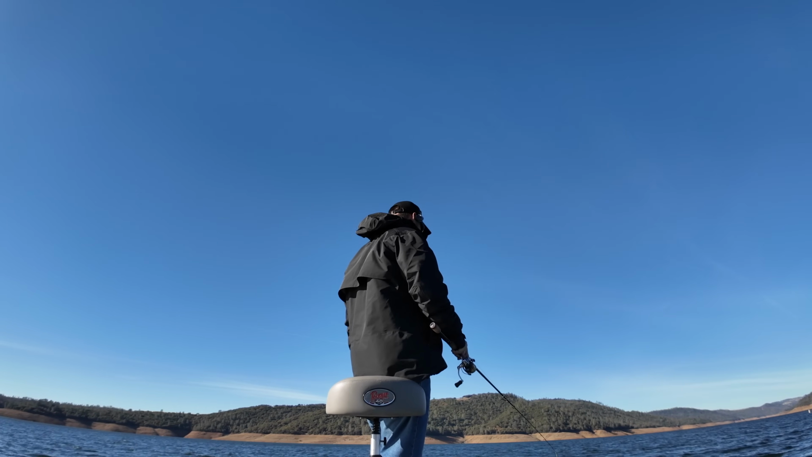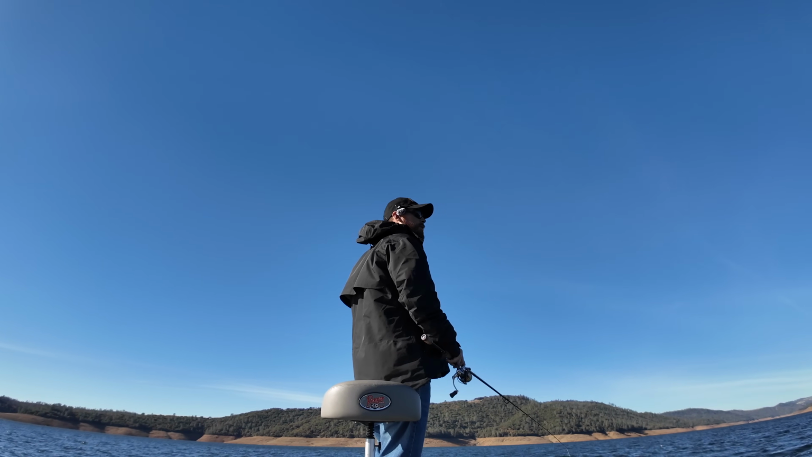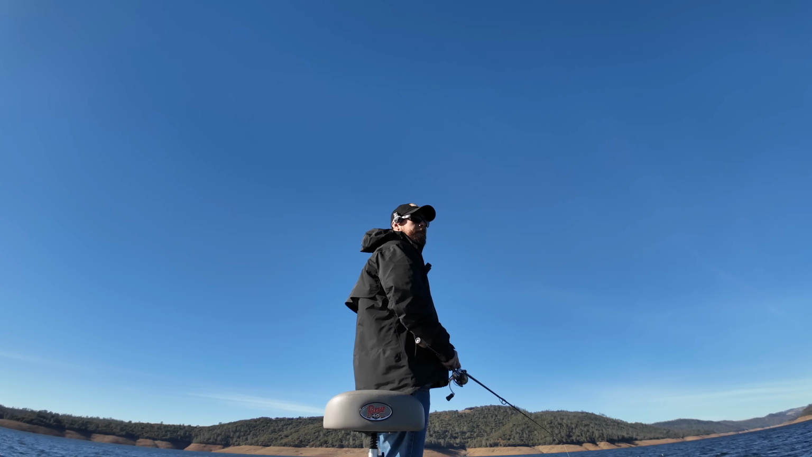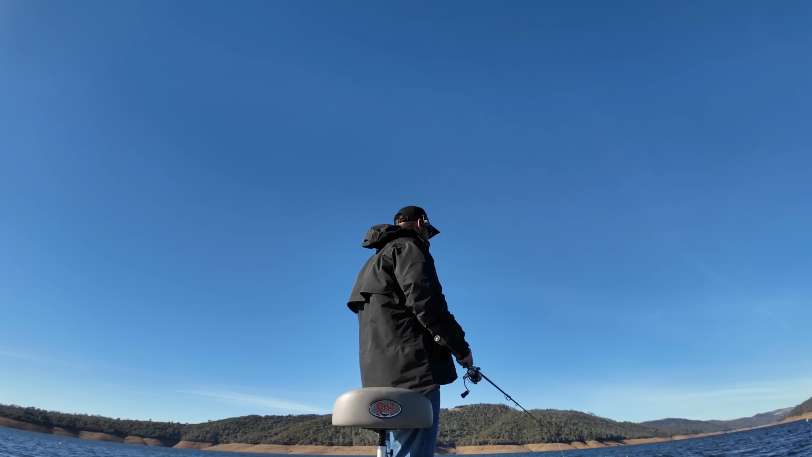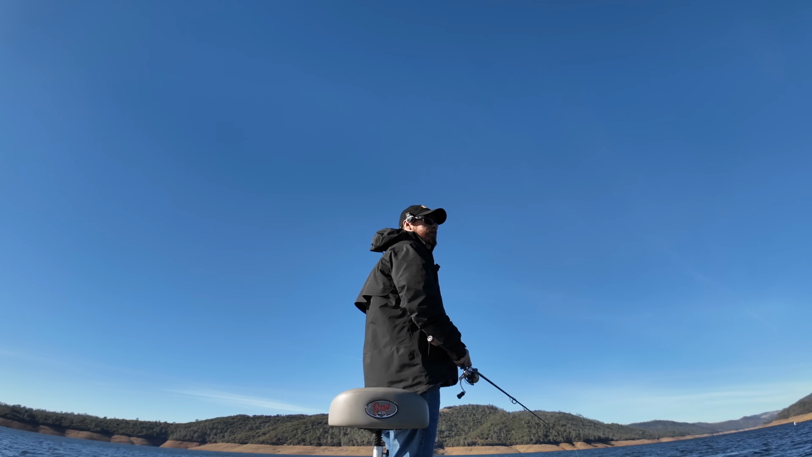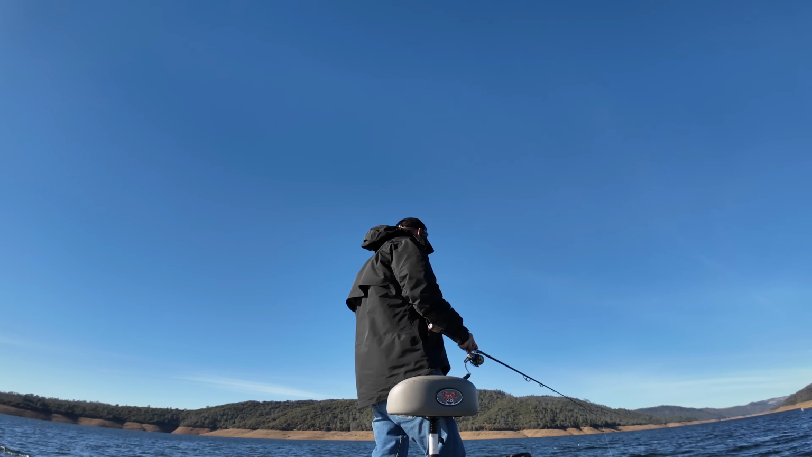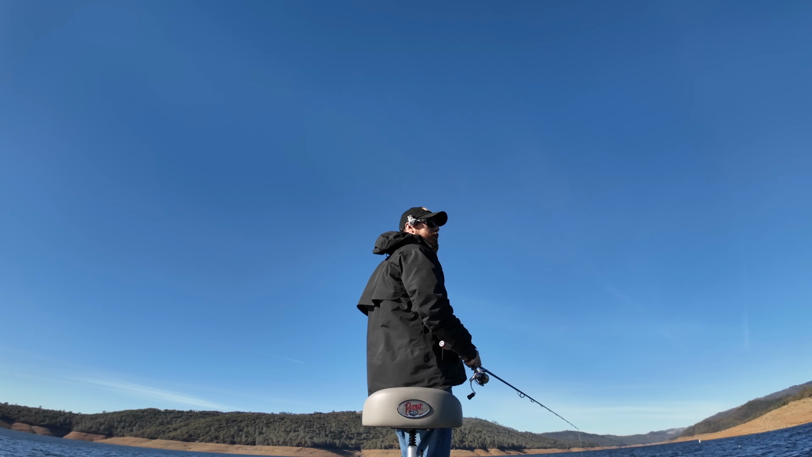So water temp, still got like mid 50s. We got 54 degrees. Lake hasn't turned over yet, so that's why we're still seeing fish out pretty deep. When that water temperature gets down really low, you're gonna see this lake flip. It's gonna turn over, and a lot of these fish that are out deep, they're gonna get up shallow. And for like a week or so, it's gonna be stupid.